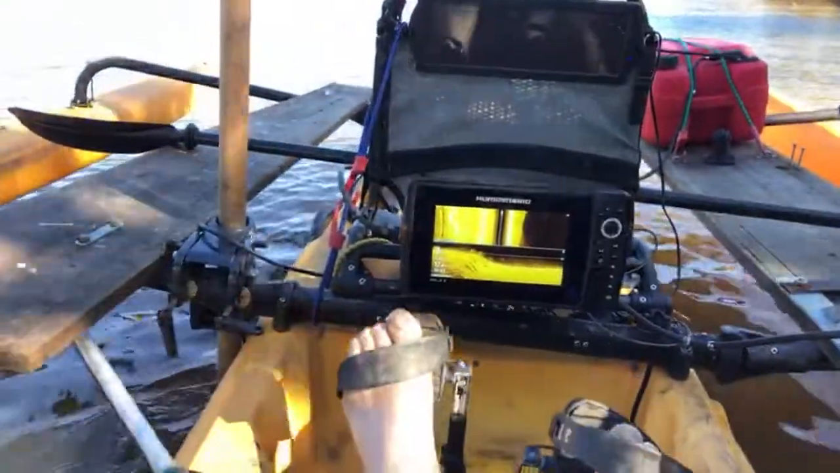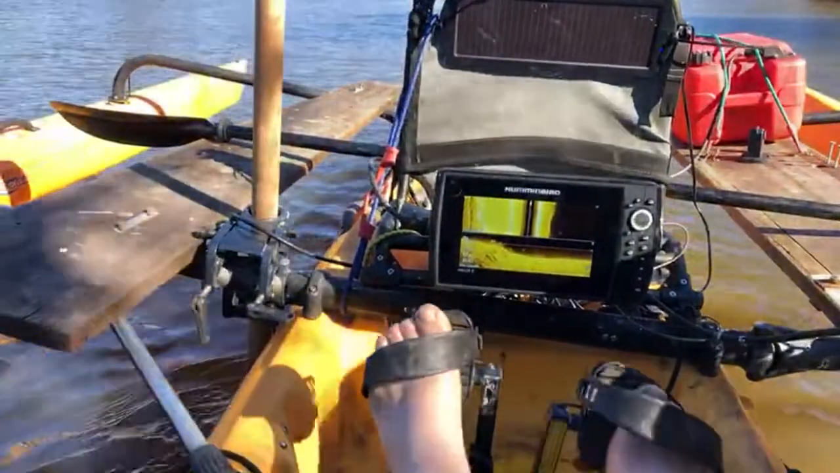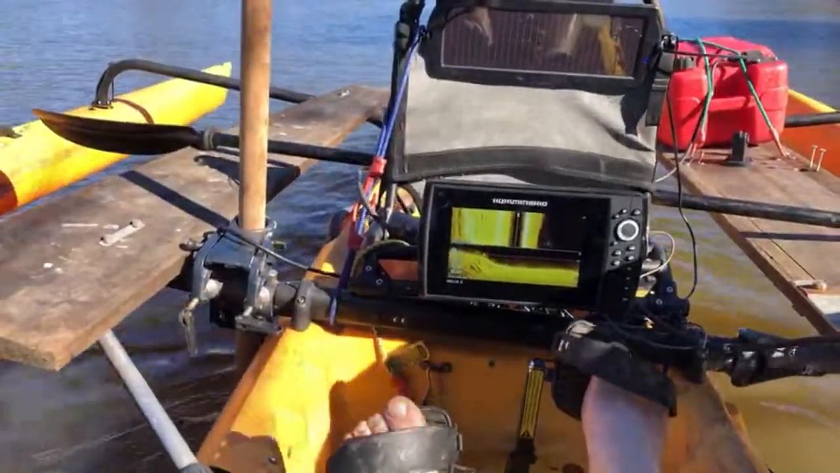All we're doing today is just hanging out on the river, see if we can find some cars, have a bit of fun, have a bit of a chat.